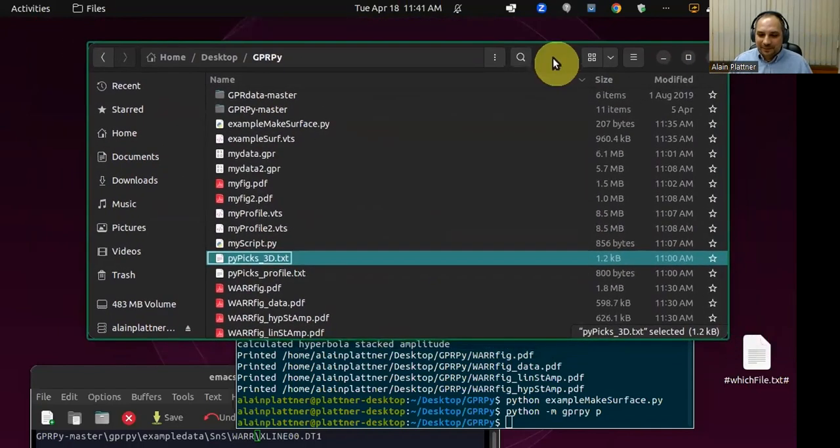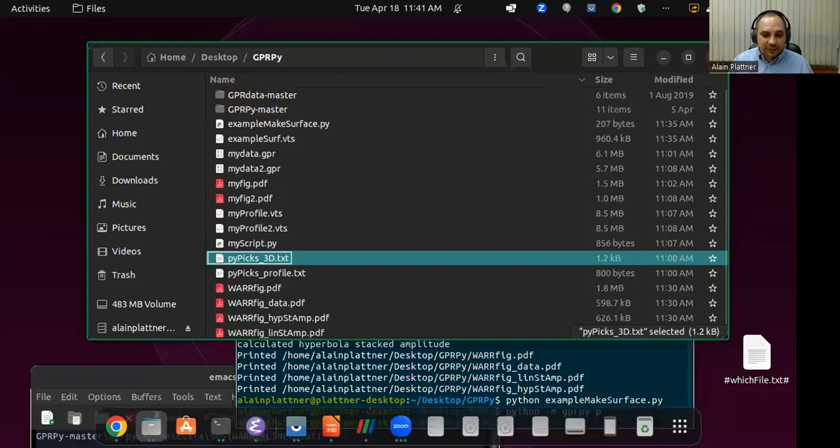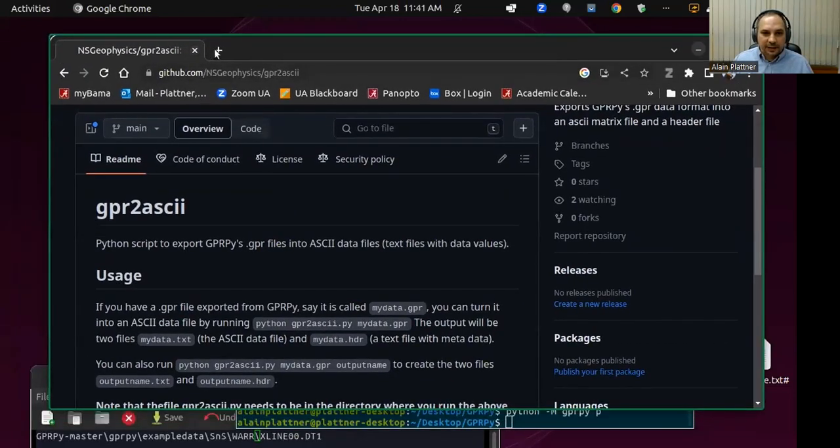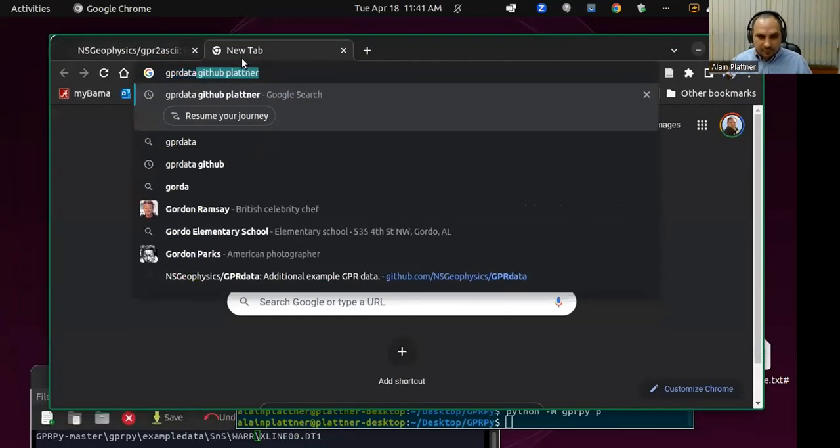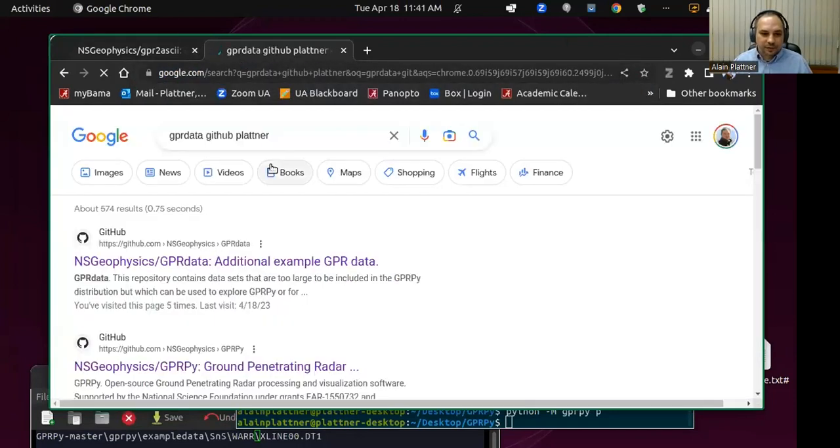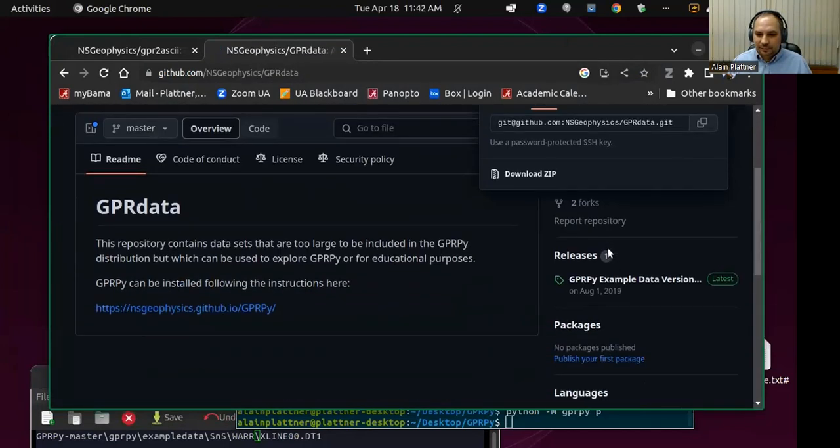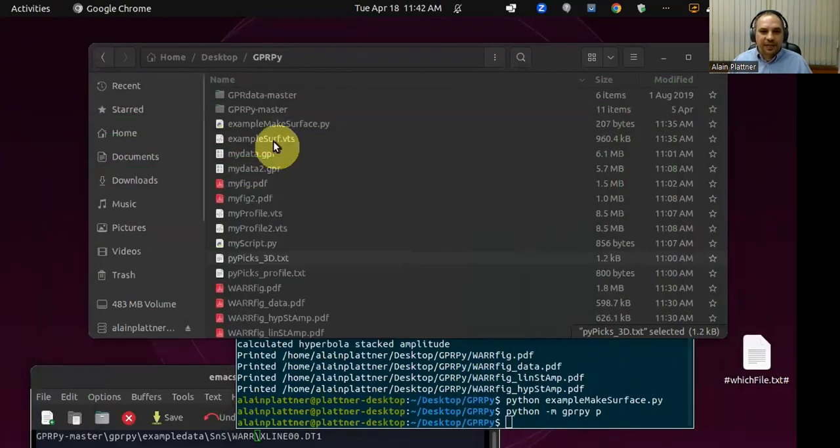Okay, shall we go to the data cube? For the data cube, we need the extra data file that was also linked earlier called GPR data. You can find those on GitHub as well. If I Google GPR data, GitHub Plattner, you can find it here. And if you download it again through the zip file, then it will show up as a folder called GPR data